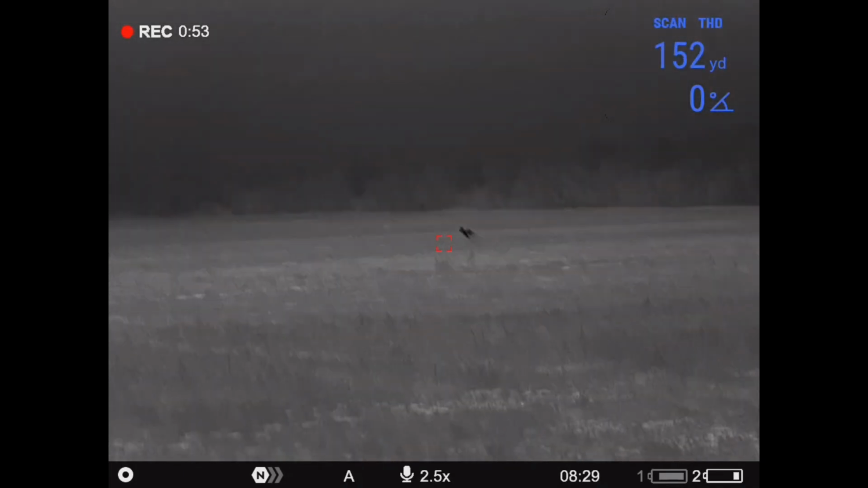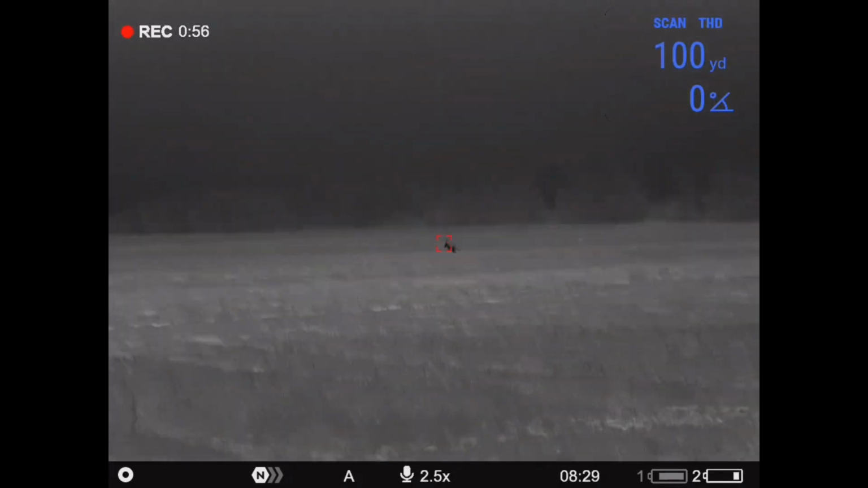So it does not have two thermals as it seems. One side is your LRF, and then your other side is the actual thermal. So that is something that we came to notice. It is pretty cool. It does have the LRF mounted inside.